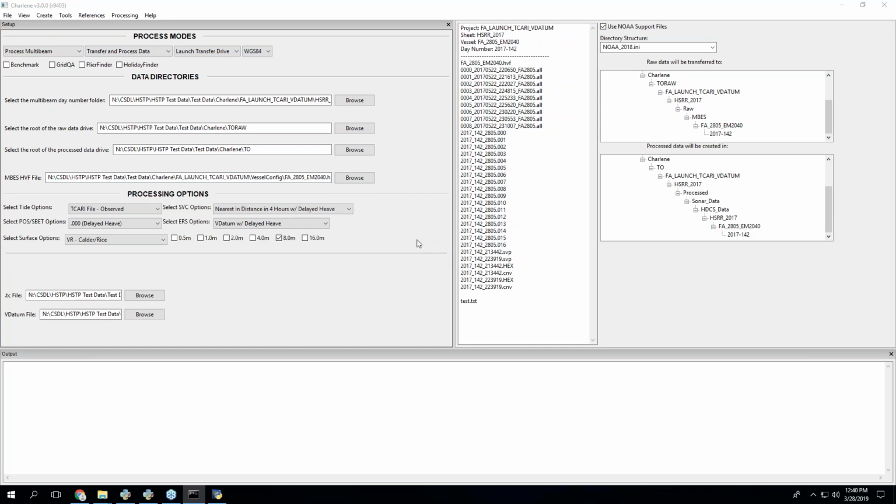This is the main Charlene screen. And this is Charlene 3.0. So I should mention, what do I mention first? Probably the 3.0 stuff. Okay, so if you use 2.0, and this is the first time you're seeing 3.0, there are a few differences.